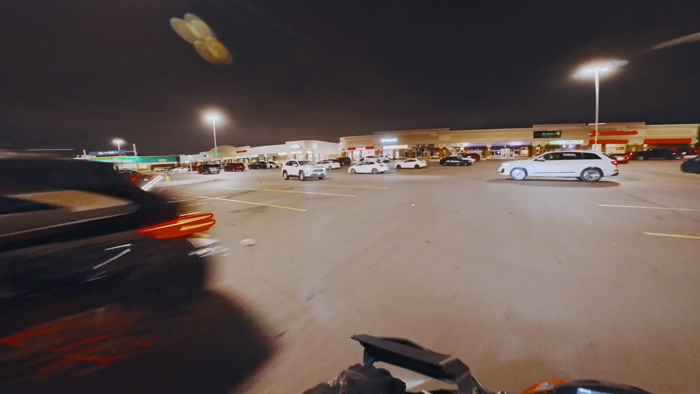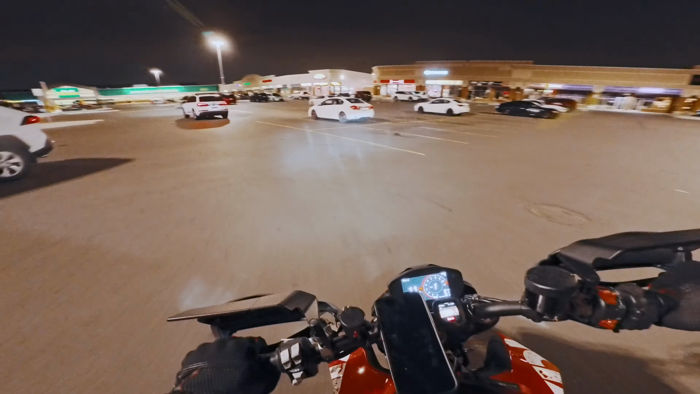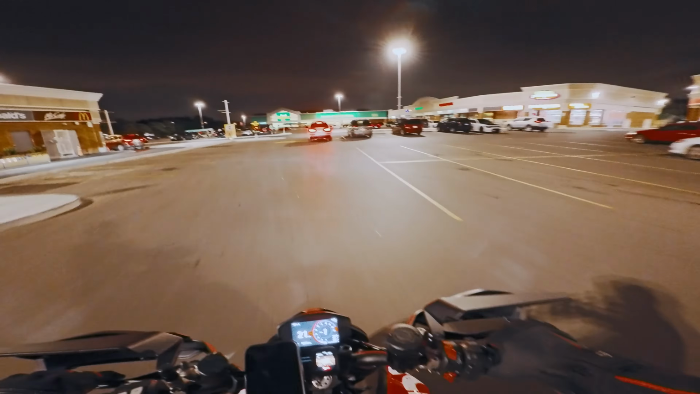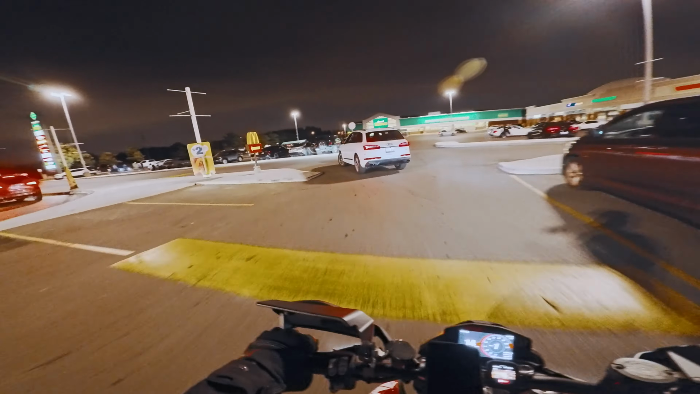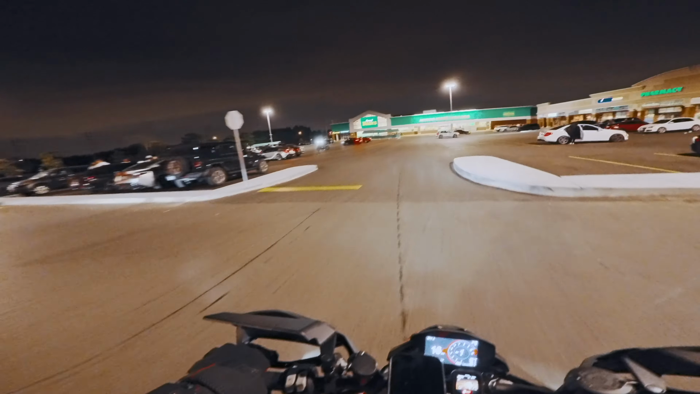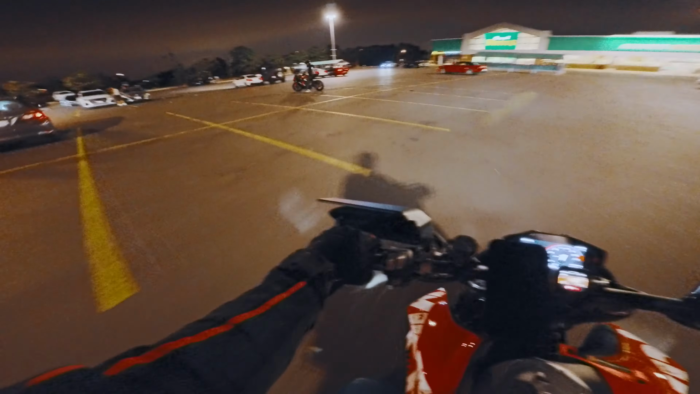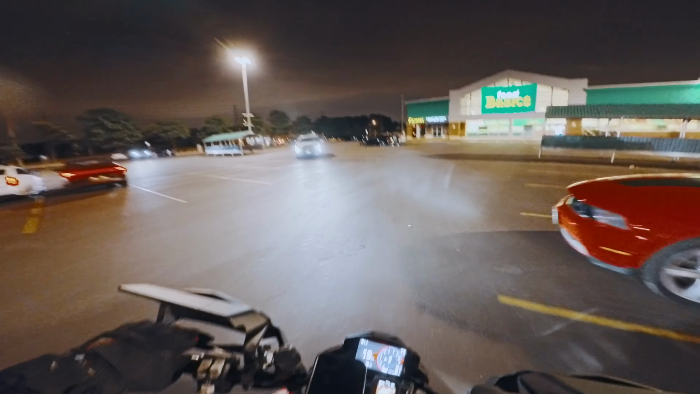Alright, we're on the road. Well, not really, but we're in the parking lot. I literally turned into this parking lot when I got here, and almost got into like 4 accidents. I was just coasting at this speed, and people are retarded. Just no other way to put it. Nice. It's actually very nice.